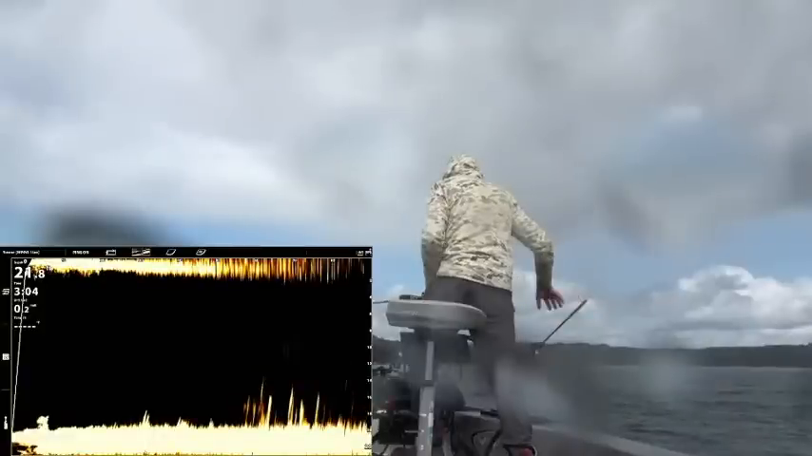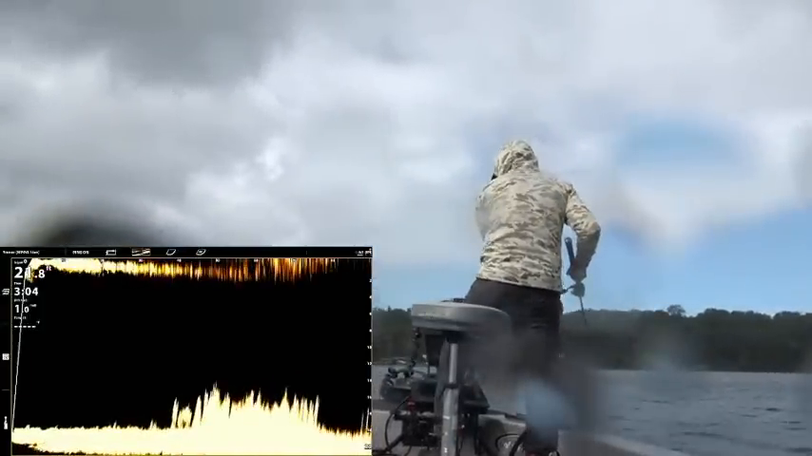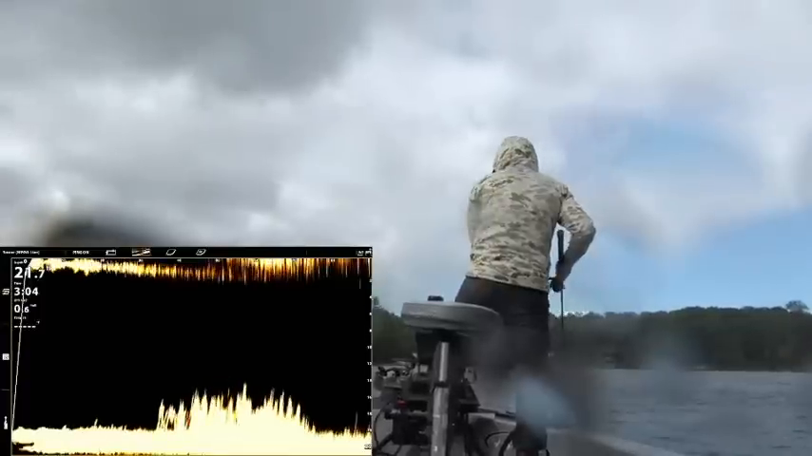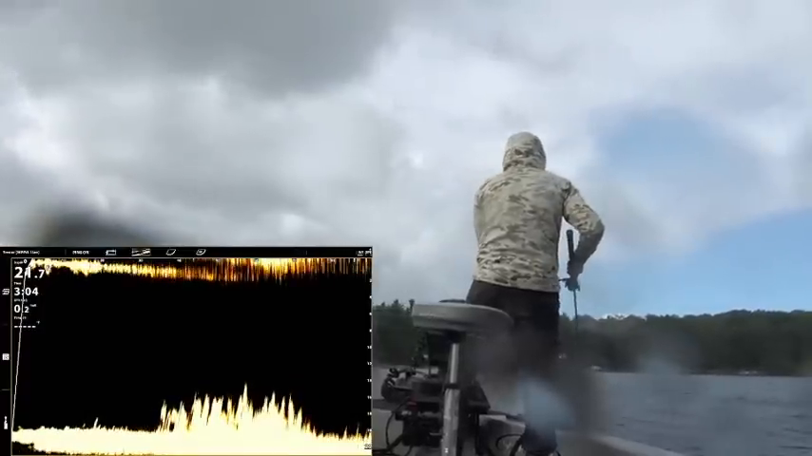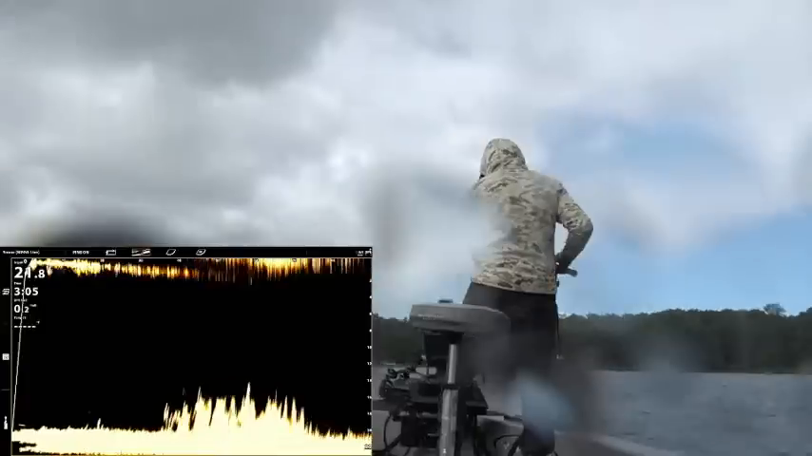Alright, back to business here. Can I sneak one out of that edge? One sure would assume so, right? Just getting down there in the zone. That's like some good stranded weeds, not like that big mesh stuff we were seeing on the other spot.